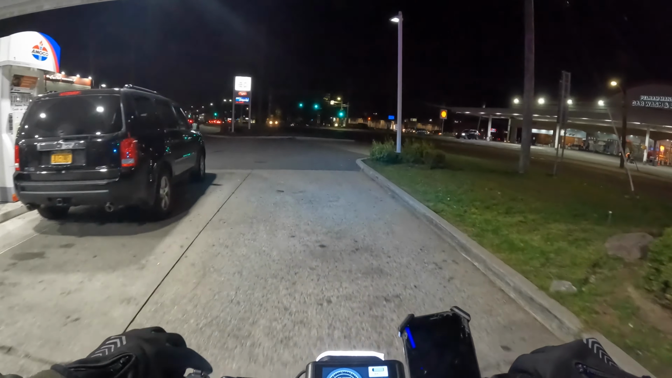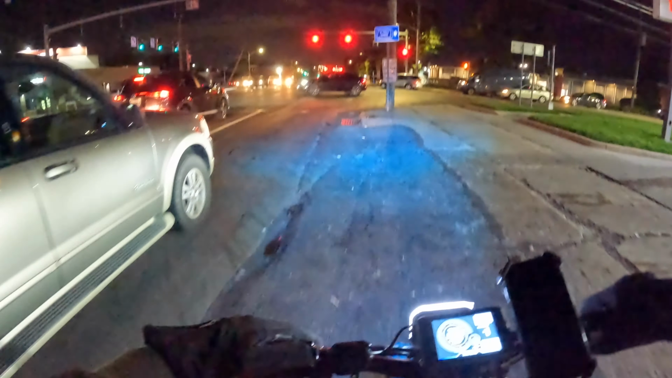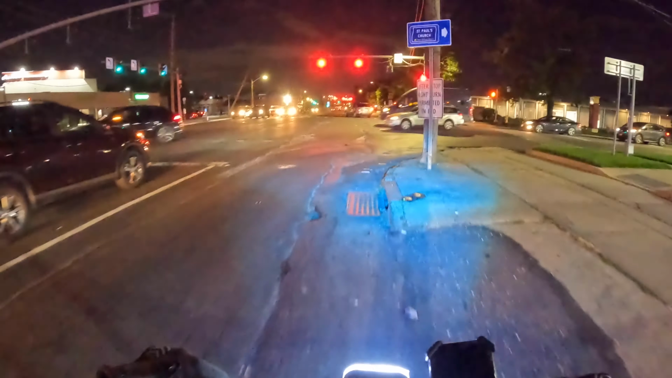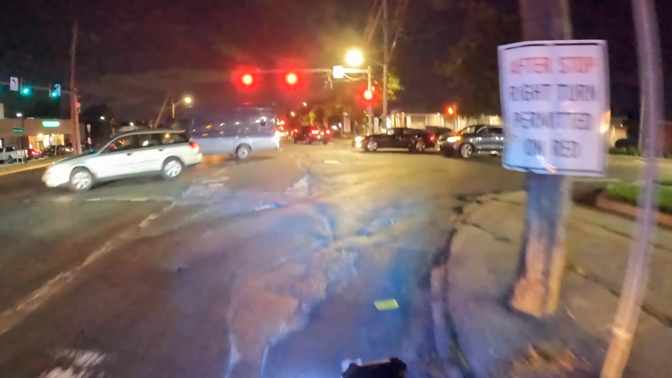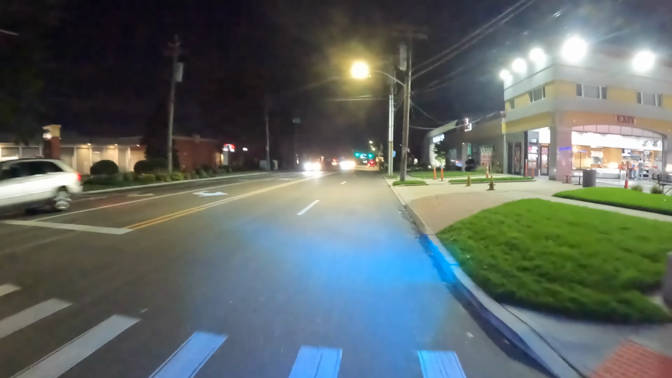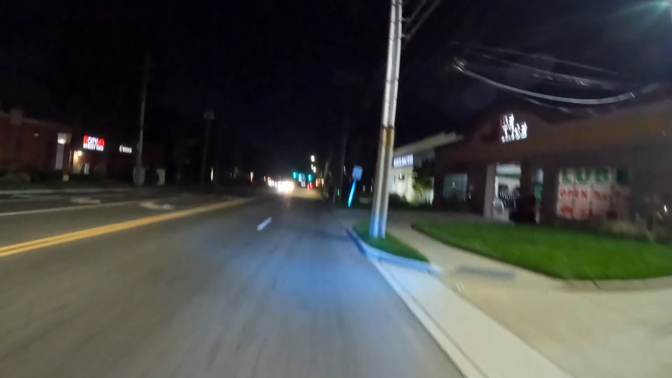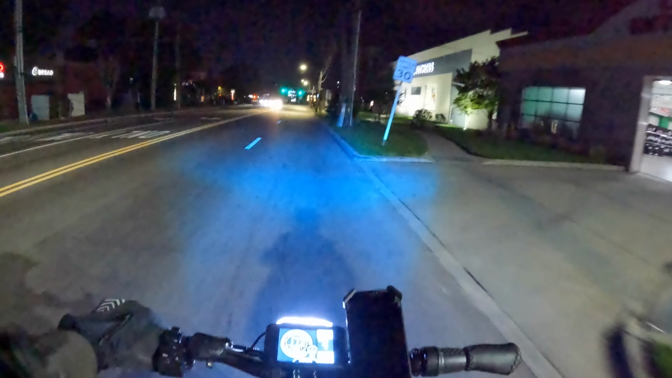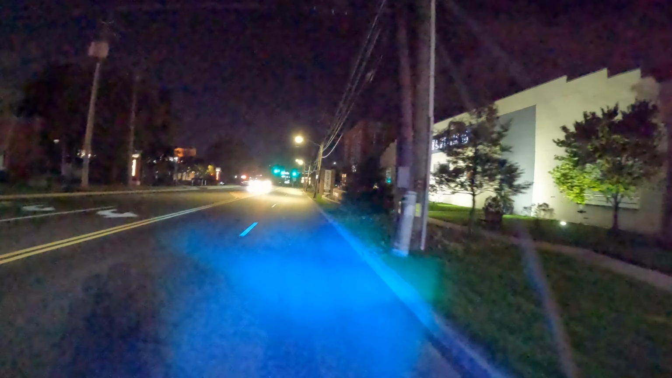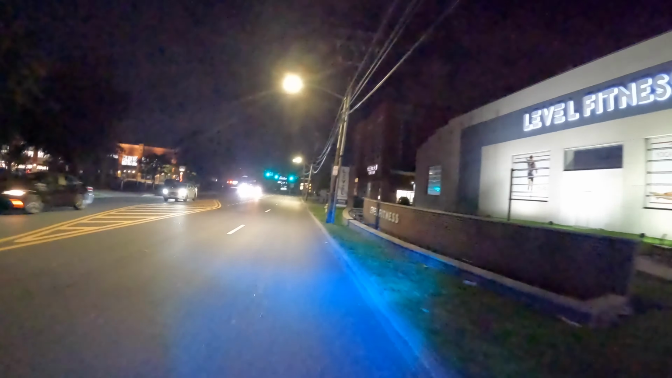This thing is great. I've been riding all day today, basically around 4 square miles, and it's on 89% battery. Is that ridiculous or what? No range anxiety. They're saying I should be able to get about 70 miles maybe, with the settings I got on here, the battery and everything else.